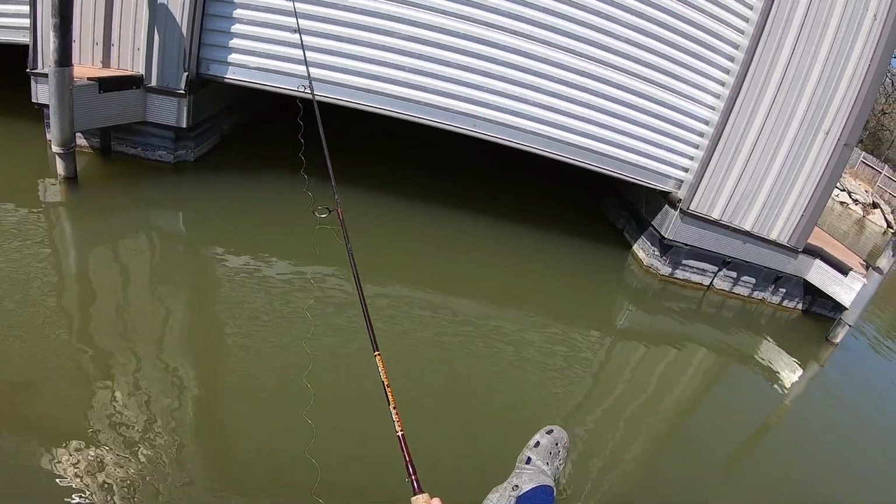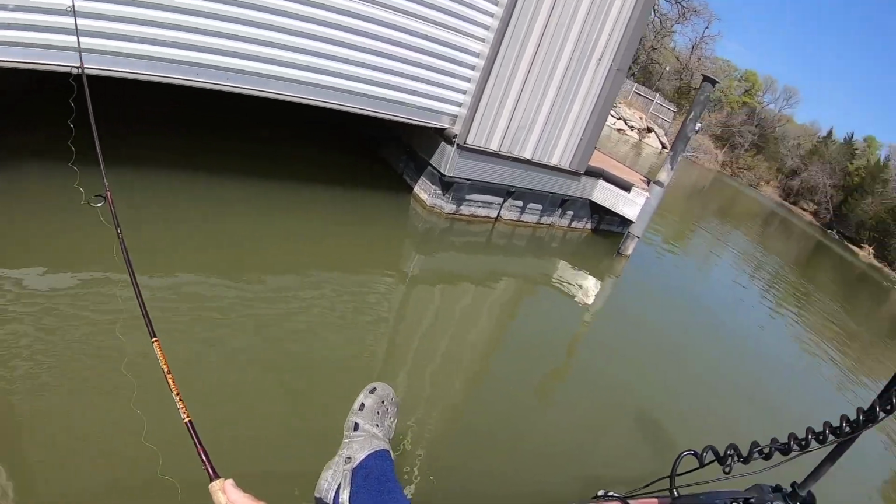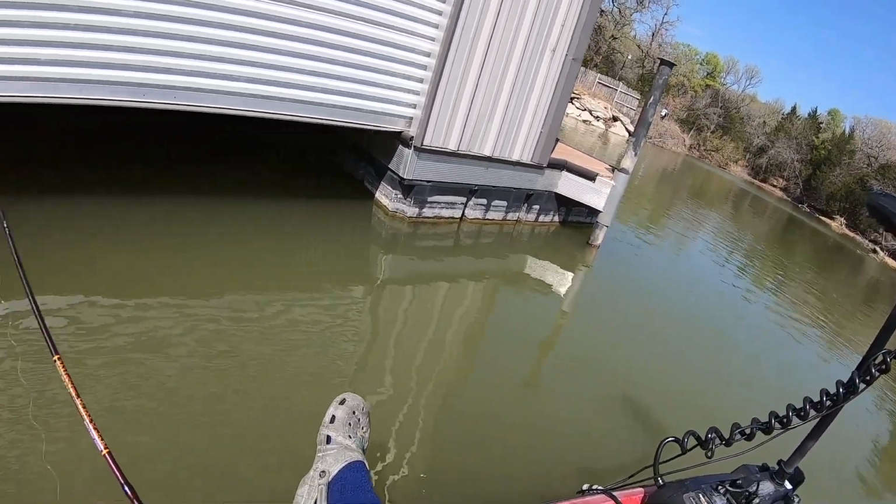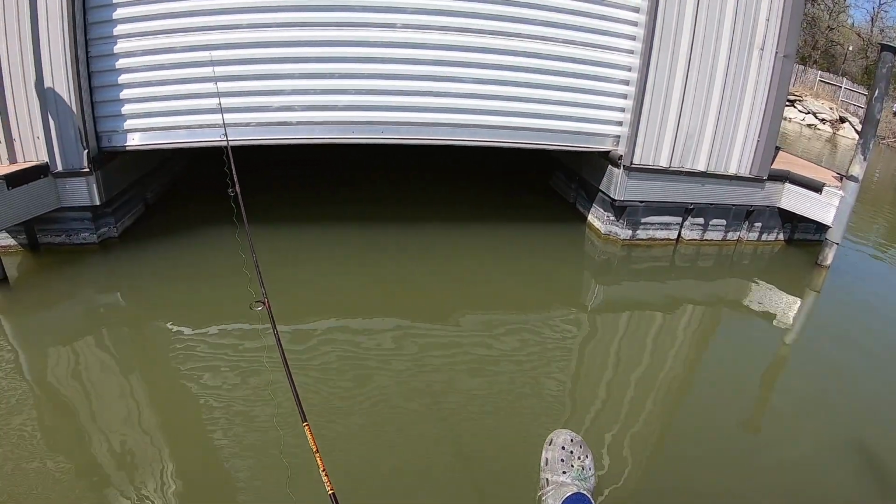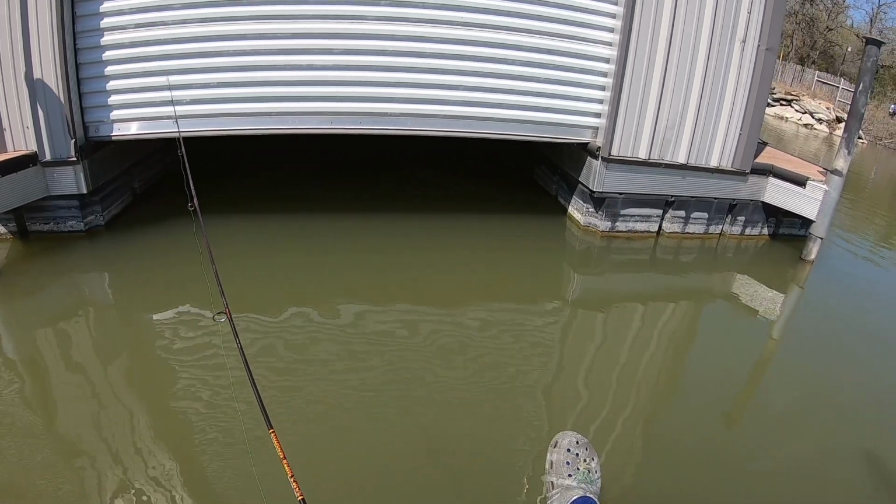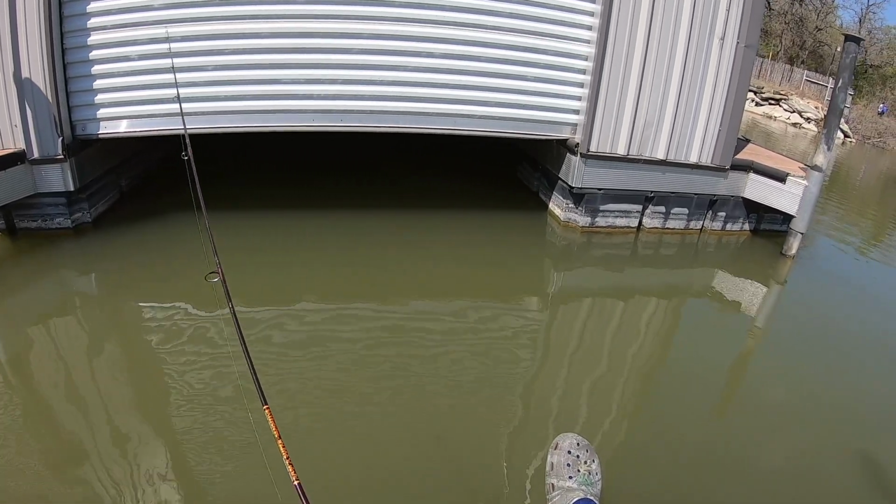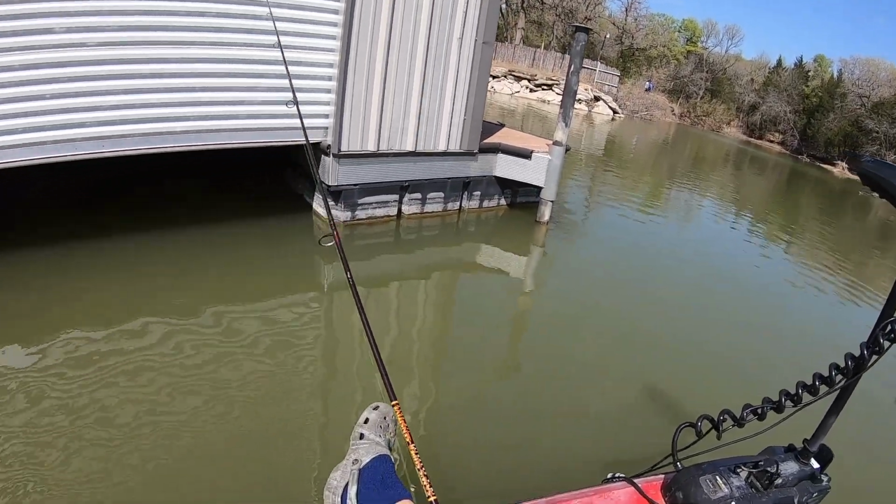That's a good shot right there. And I'm letting that line out so it sinks straight down right there. Is this like a, I don't know, what is this, a park or something here? I don't know. Go to the other side. It's just not the right side. Okay, let's go over here.